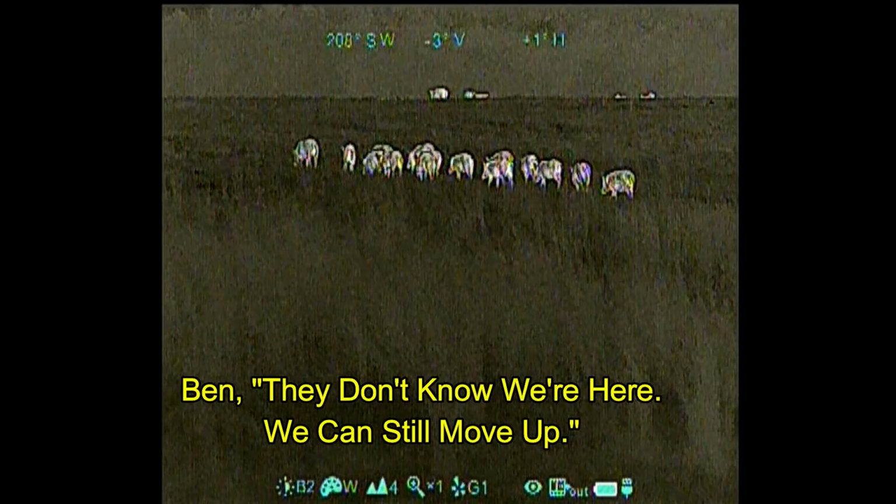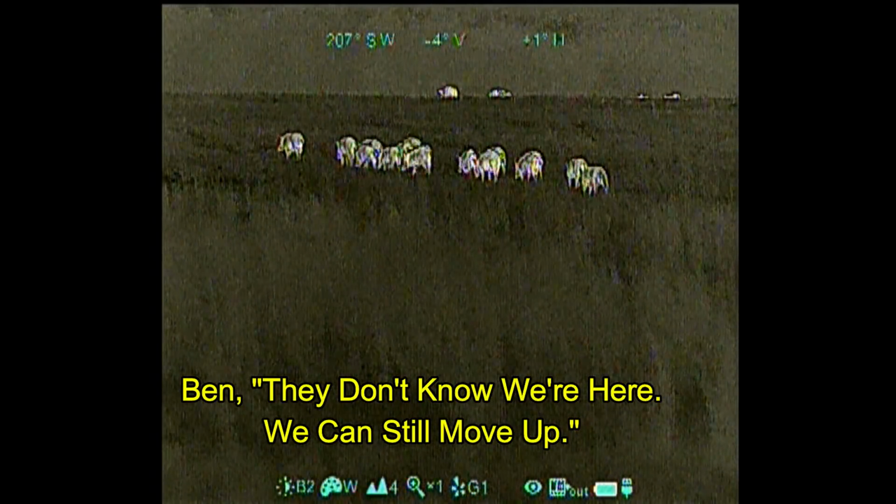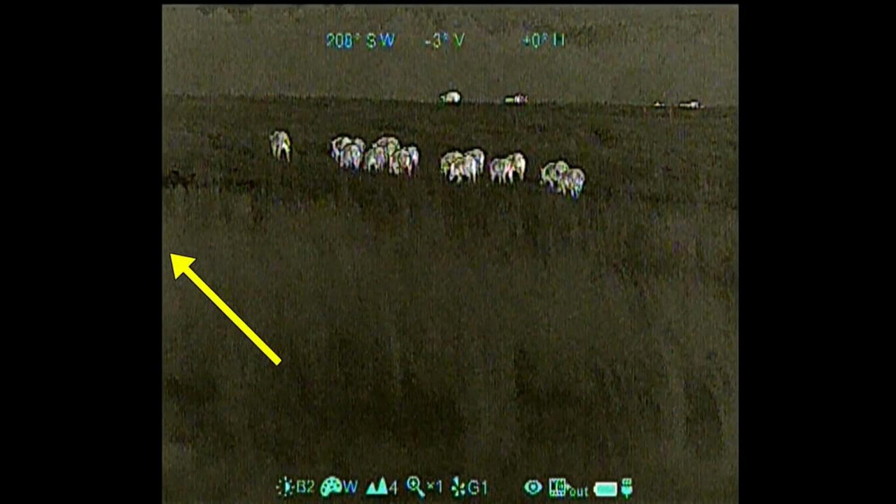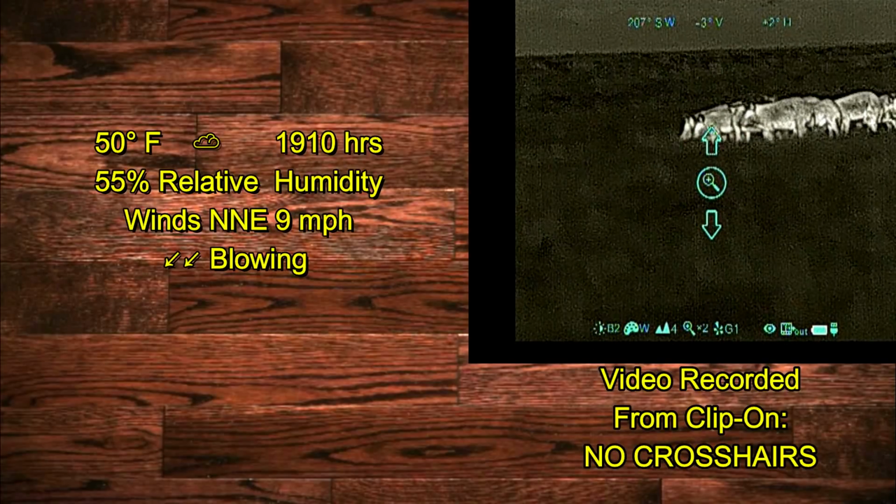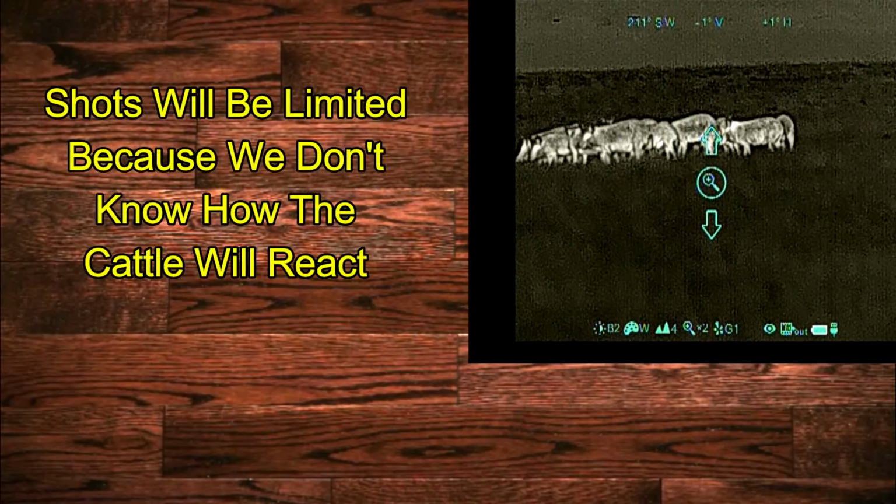They don't know we're here. We can still move up. So we don't have a shot at this point because of cattle in the distance, so we're going to move off to the left as quickly as possible. And we're now in the middle of the herd of cattle.